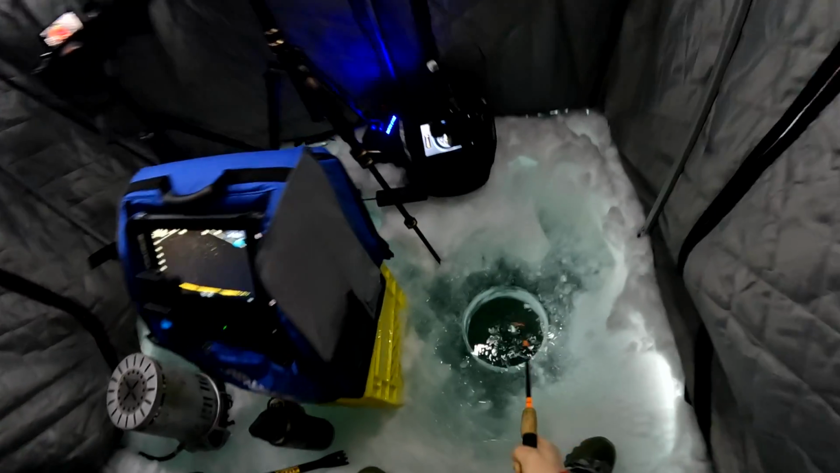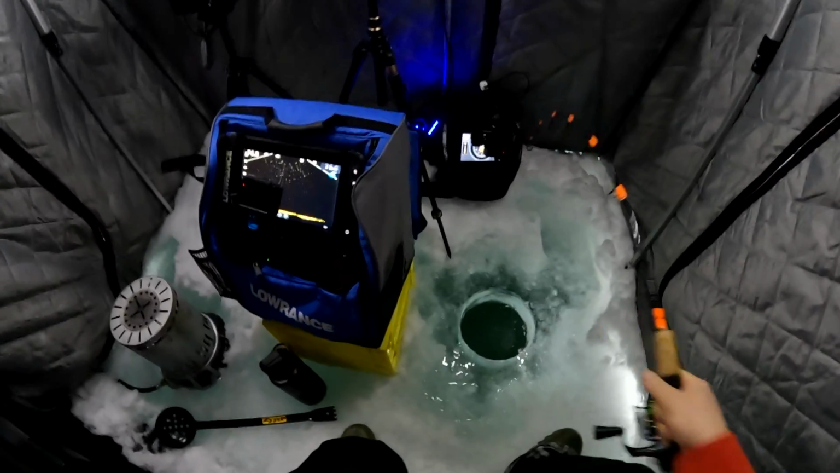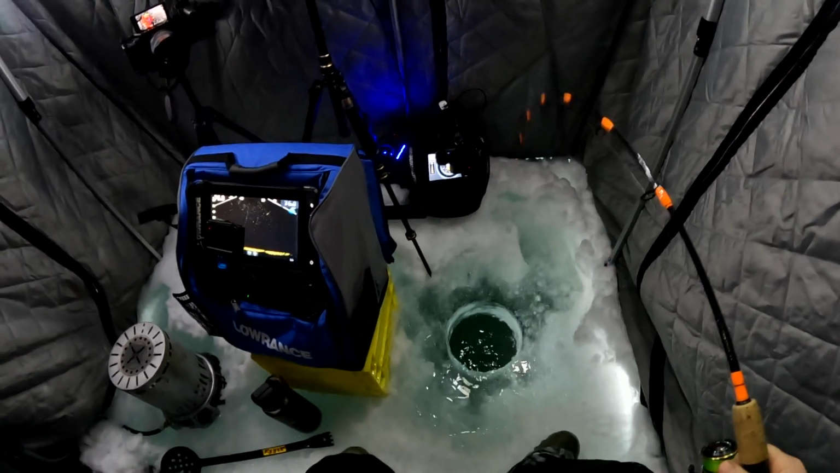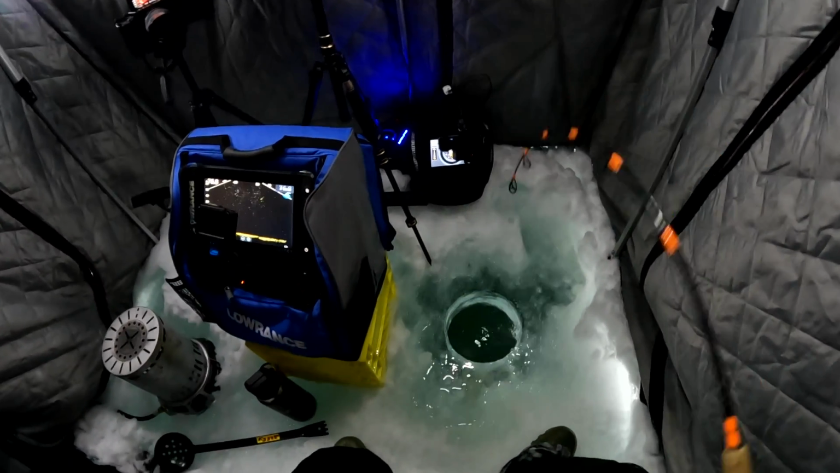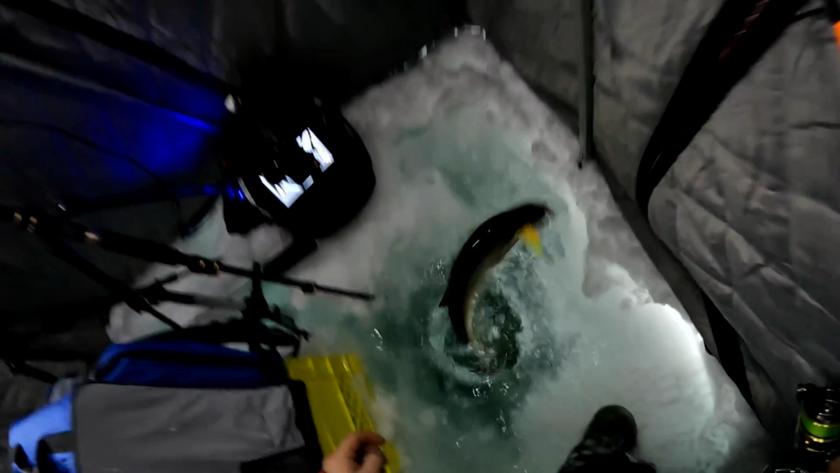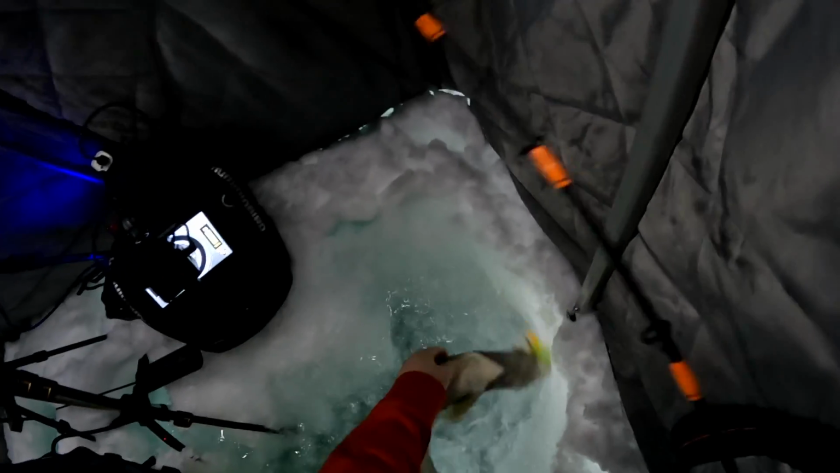Oh, now he's freaking out. Took him a little while to wake up there. Now he's gonna be all tangled up here. He swam right out of the hole here. There we go.